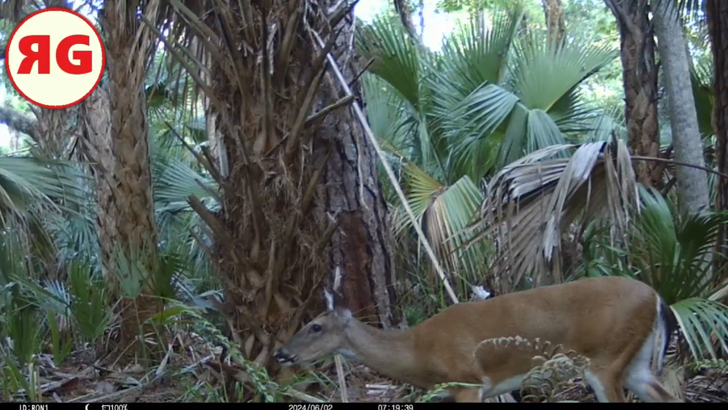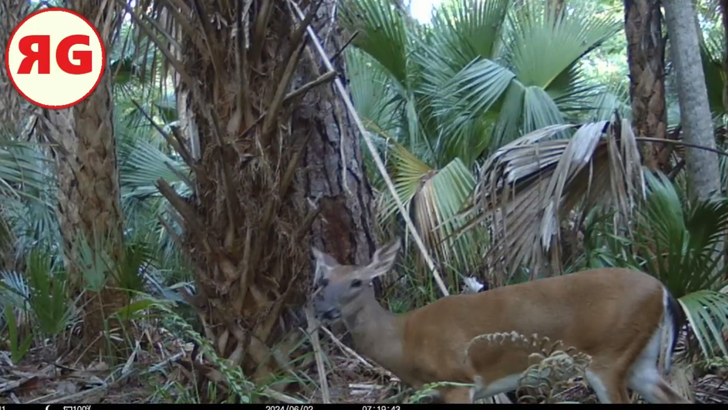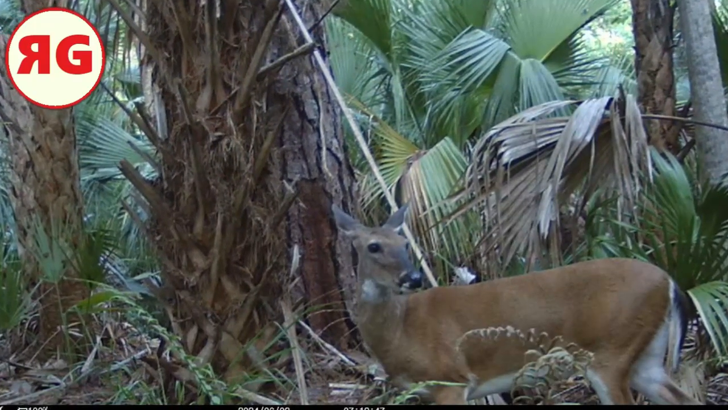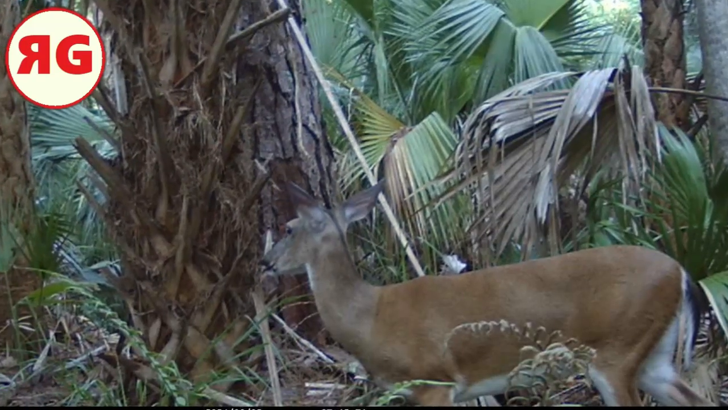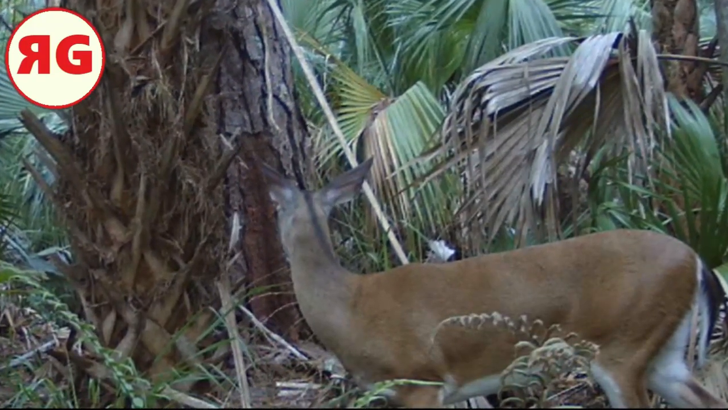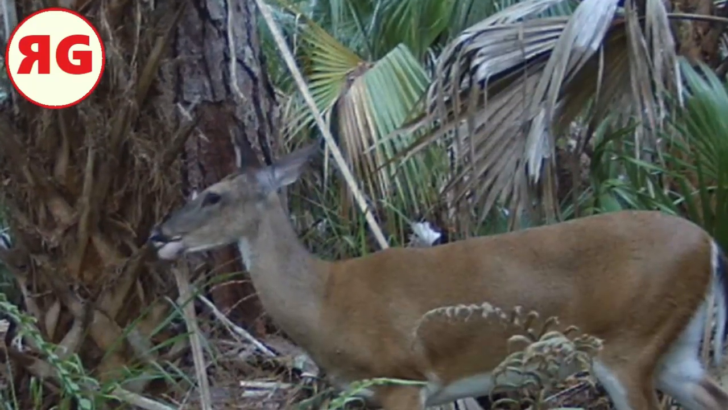But here's another location right near the entrance of the park, and there was a lot of deer there. I'm surprised we didn't see any bears, but there was a lot of deer. In fact, it was all deer. If there was anything small cruising around on the ground like a possum or a raccoon, I would have missed it because the camera's just kind of high off the ground.